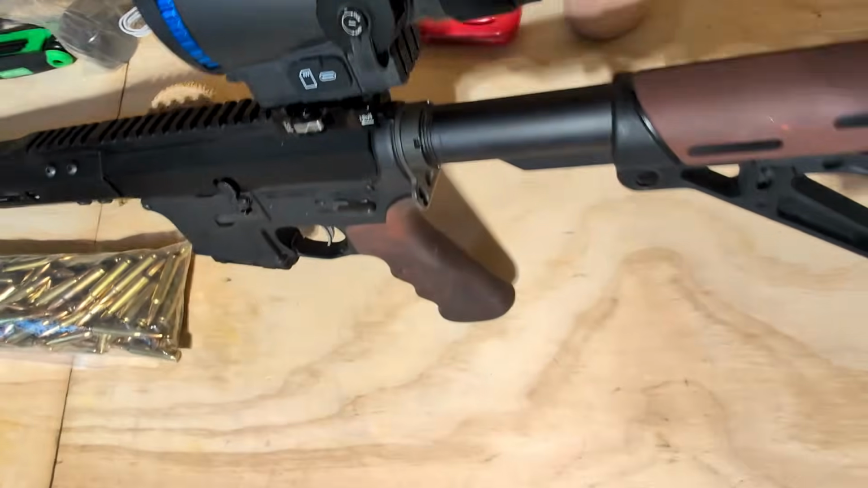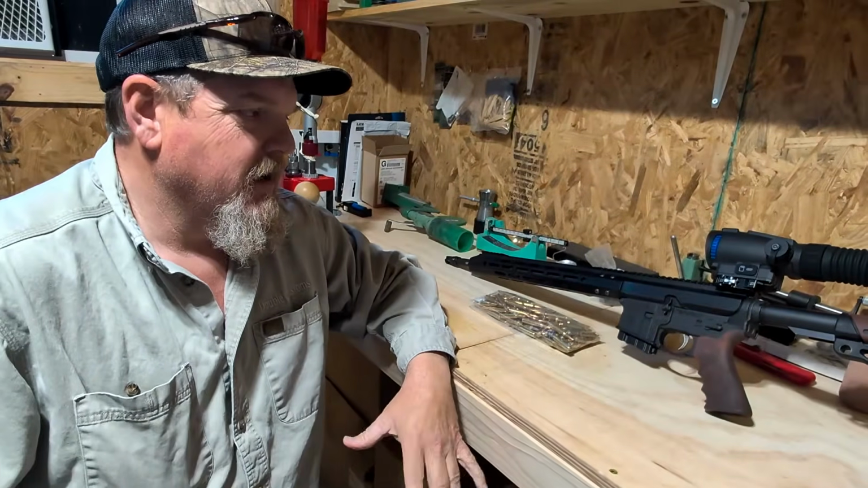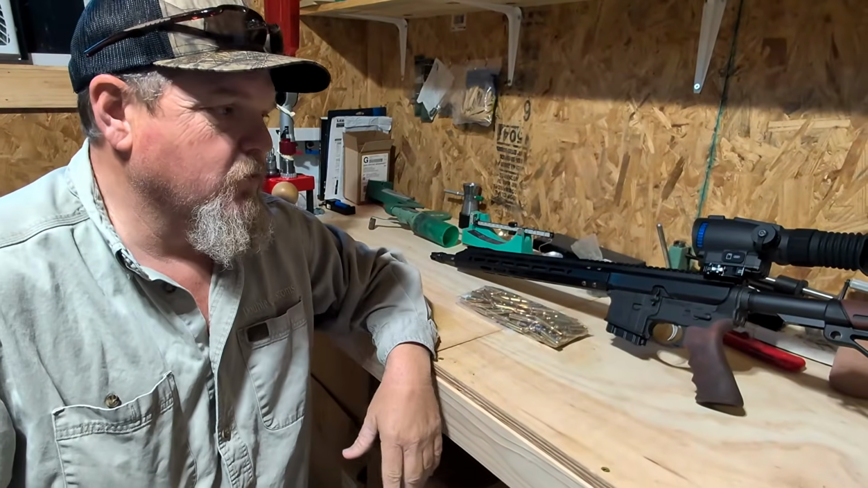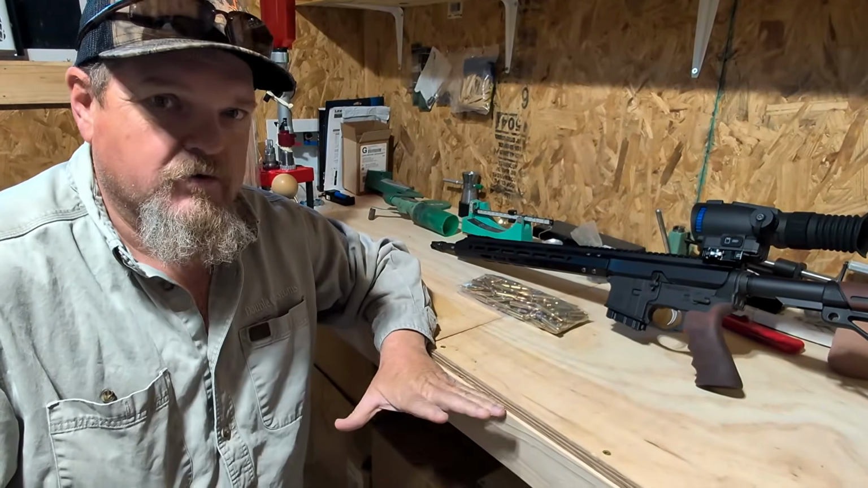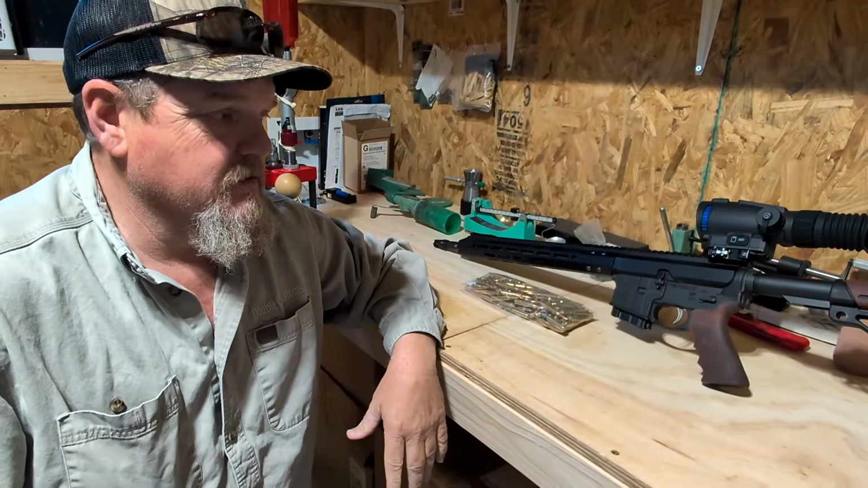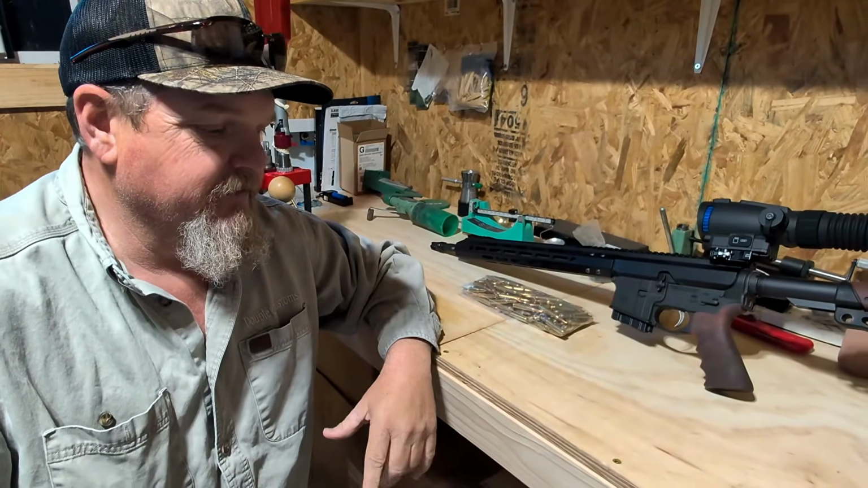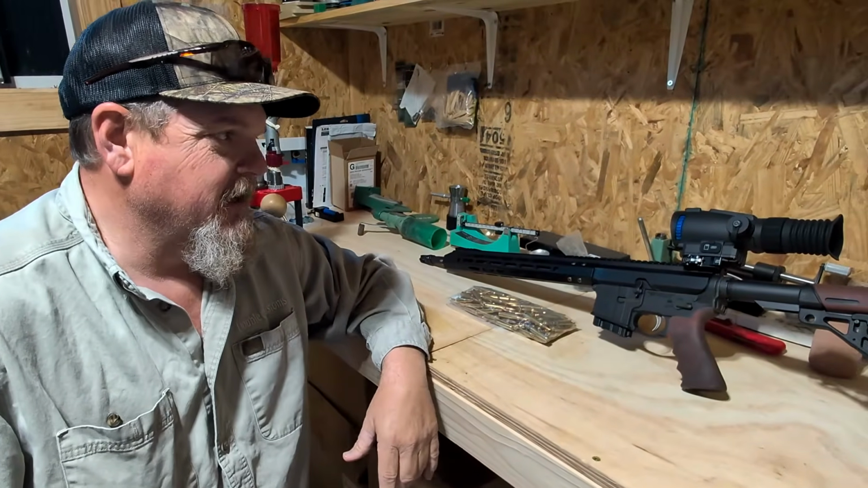It's probably one of the easier optics that I've sighted in. I sighted this scope in on this particular weapon with 7 shots, which is phenomenal. You can go through 40 or 50 shots sometimes on a scope that doesn't have a lot of instruction with it, but this scope was very easy to handle.